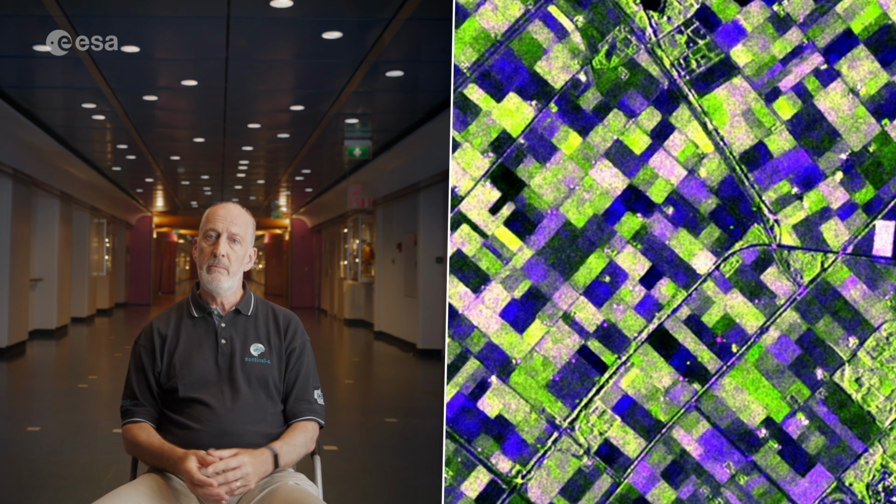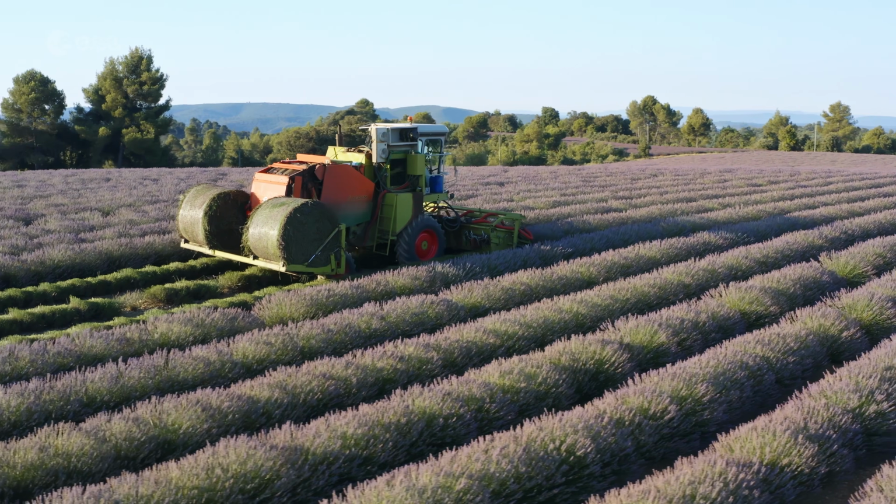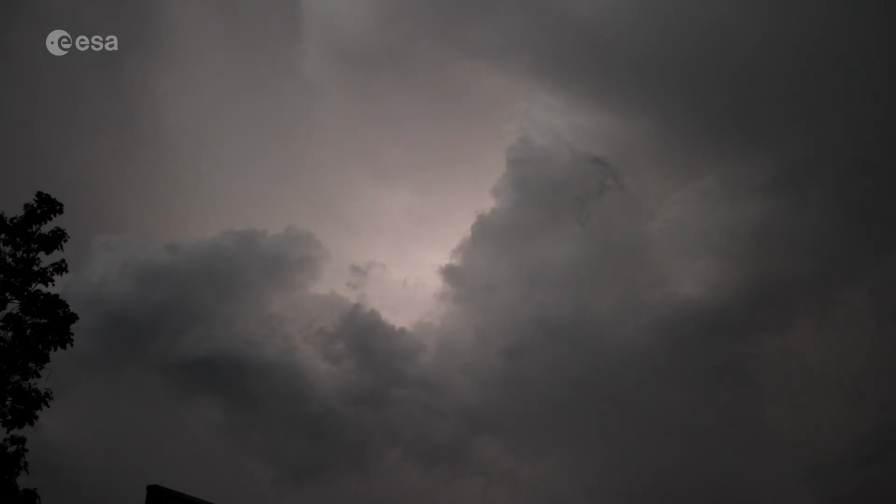It enables us to map crops at field scale. It also enables us to map how much water is in the soil, so soil moisture. And agriculture, which is for sure related to monitoring soil moisture, and deforestation, for instance, in the tropics, and hurricanes.